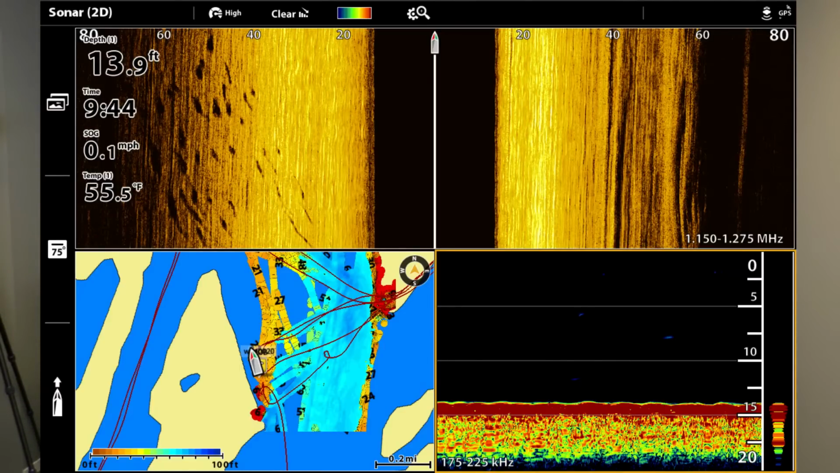To understand this concept, I'm anchored right here and I have that side imaging on, and I just keep looking left and keep looking right. And if I keep seeing the fish to the left side of the boat, I probably should get in their way, wouldn't you think? Mm-hmm. Best way to do it.